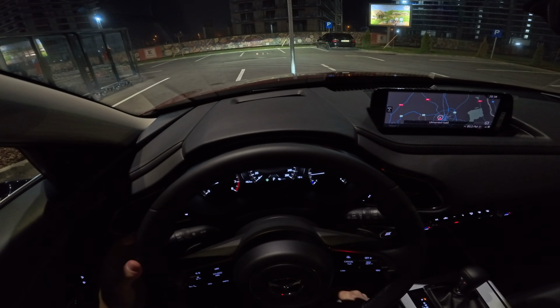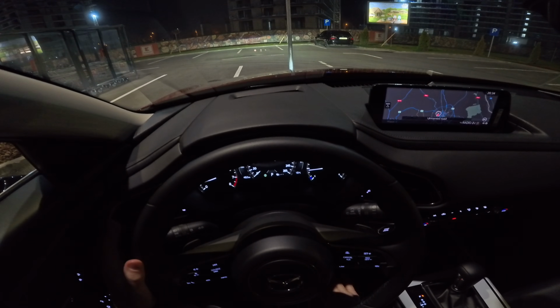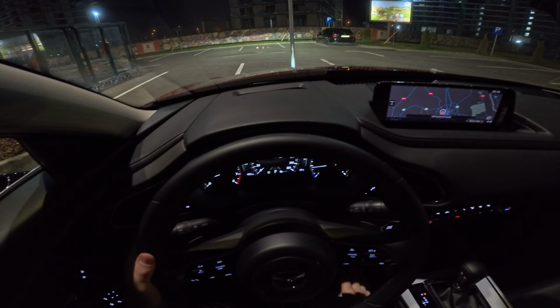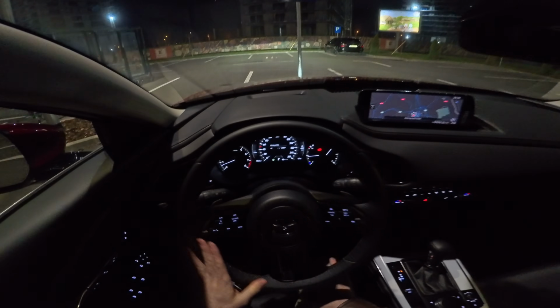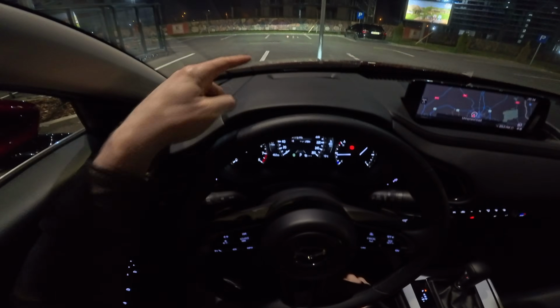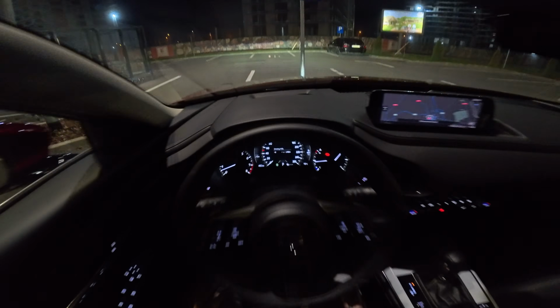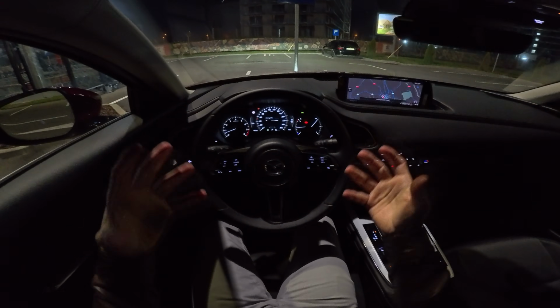This is the low beam and this is the high beam. So right now this is it, matrix LED light. It looks wonderful. You can see right now the high beam, the low beam, it's super visible, and I think it's more than enough to have those lights. Also, I don't know if you see the head-up display right there on the windscreen, but it looks also quite nice and very nicely integrated, kind of blended into the windscreen.